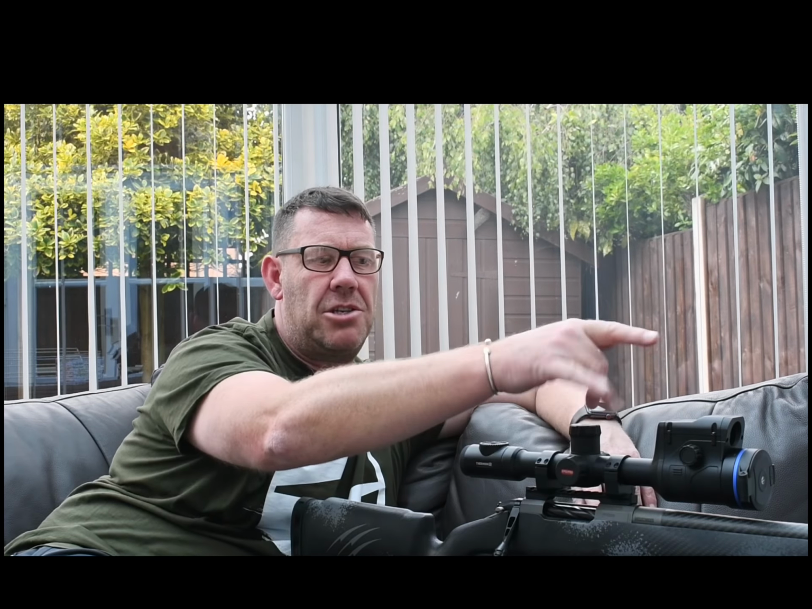But with this, your focus is on the side here on this wheel. It's ambidextrous, so there's a focus wheel on both sides. I think that is absolutely fantastic from Pulsar. I'm really liking that. I think that's a major plus, along with, like I say, the 25 millikelvin sensor, the lens, and the rangefinder.